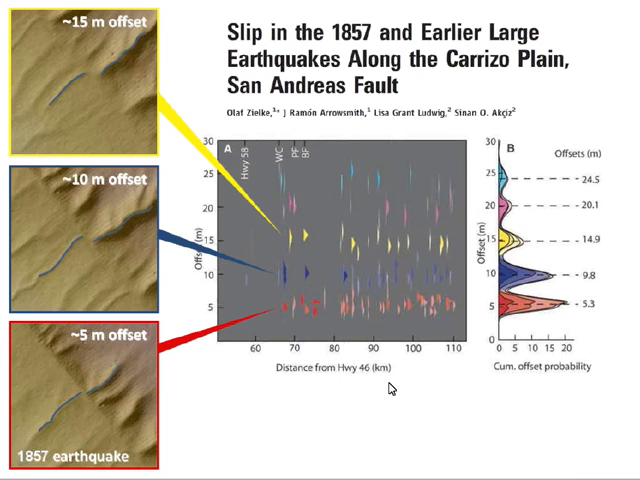And the way these are interpreted is that the 5-meter offsets are from the last earthquake, which is a historical event from 1857. There's a few written records of this earthquake. The 10-meter offsets are the 1857 earthquake plus the previous earthquake, so 2 earthquakes. And the 15-meter offsets are the last 3. And then you can see some 20-meter and 25-meter offsets. So one of the interesting things from this study was that the behavior of this part of the San Andreas Fault seems to be quite uniform. Every earthquake is slipping about 5 meters. And that can help inform our hazard maps of the area.